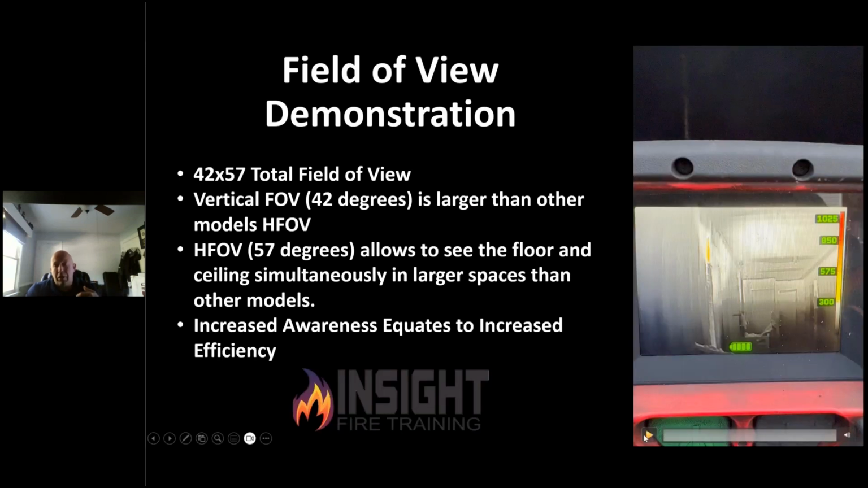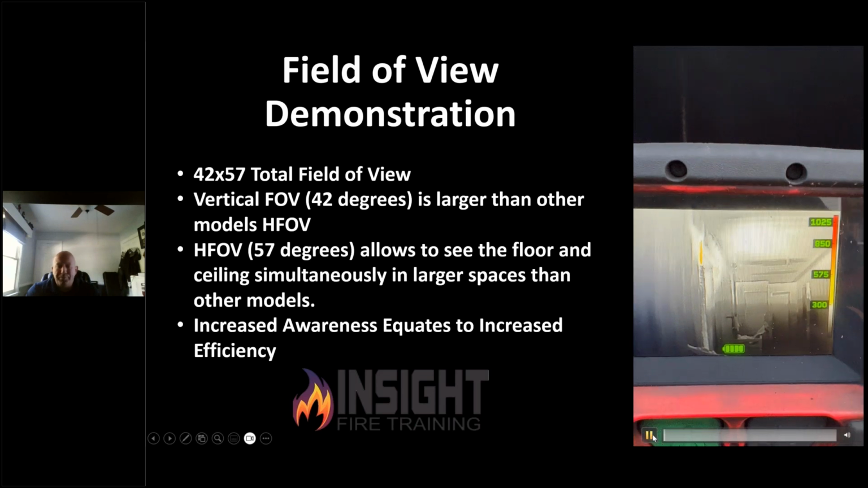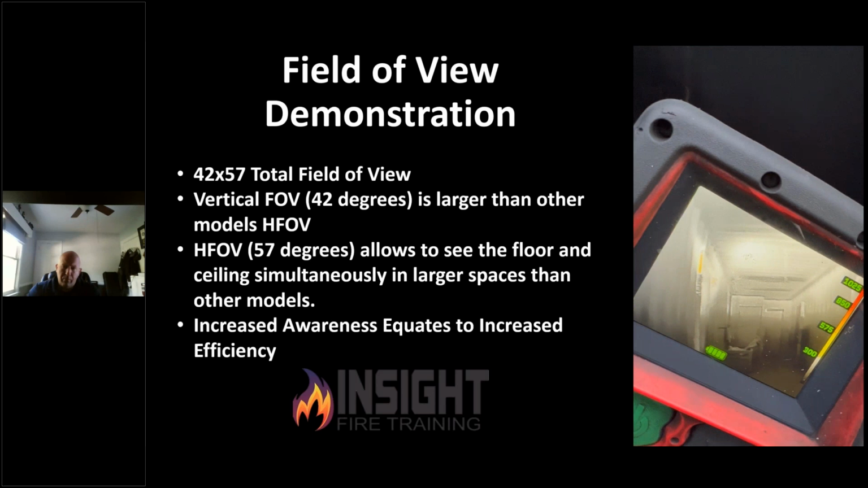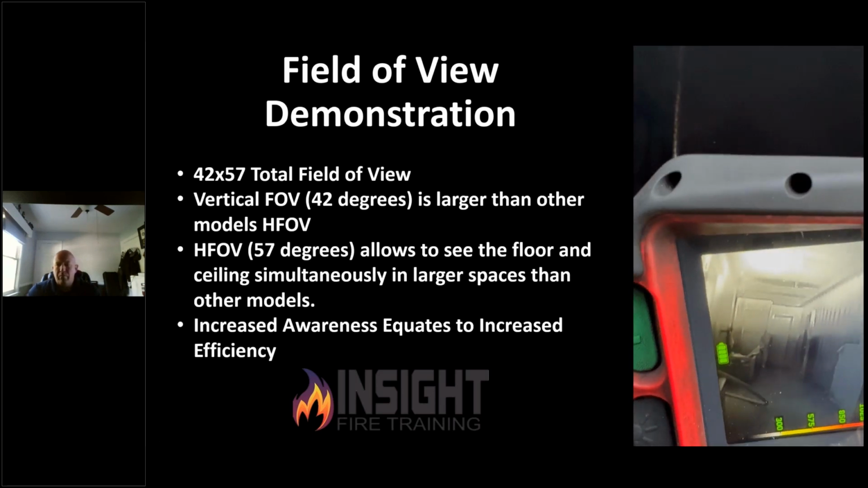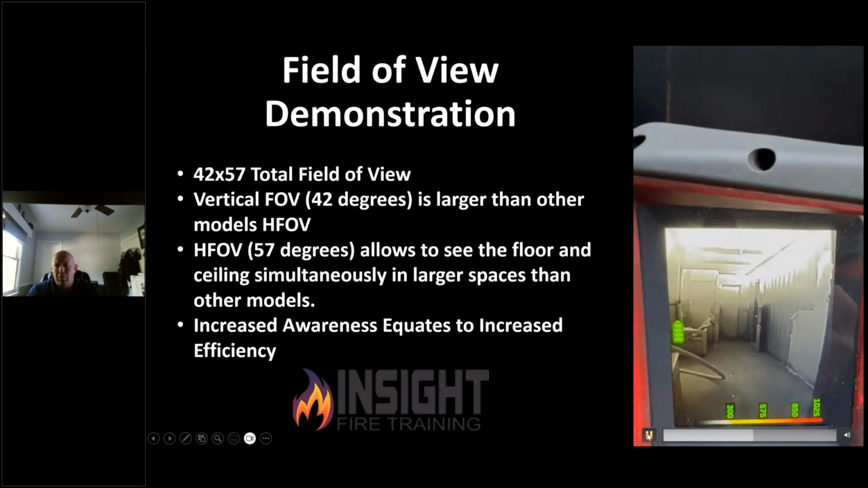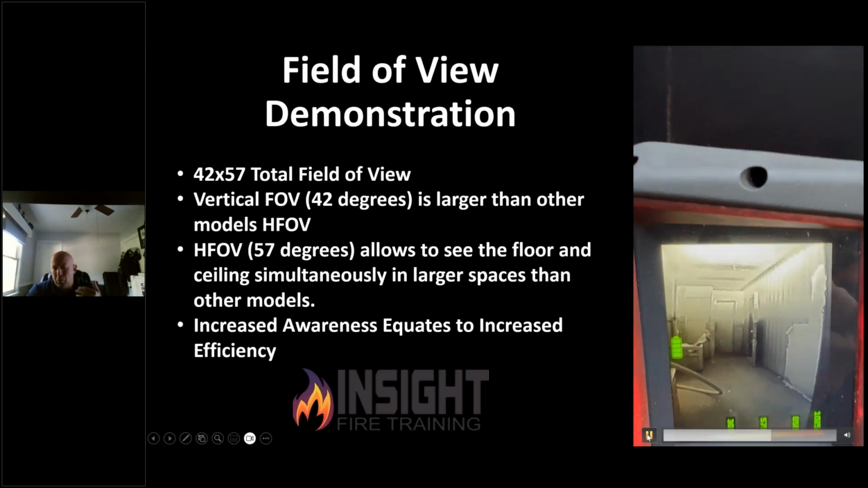I want you to check out the gangster grip demonstration in this and why this is important. We're standing at the doorway of a container in Stallings Fire Department, Stallings, North Carolina. I want you to consider yourself lost and disoriented, and you just simply rotate the camera sideways and see if you can pick out how to find your crew and find your way out. Notice we picked up the hose line and the floor when we turned it sideways, holding the exact same orientation.